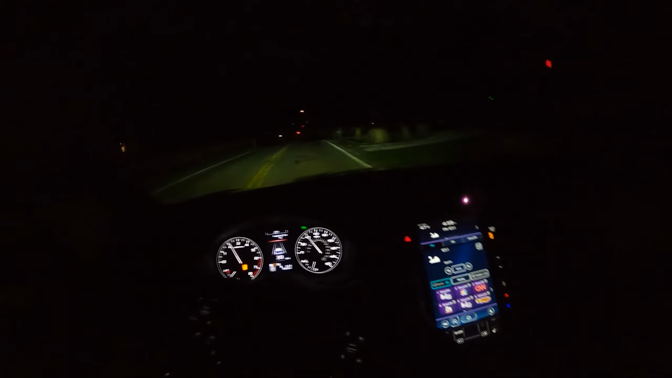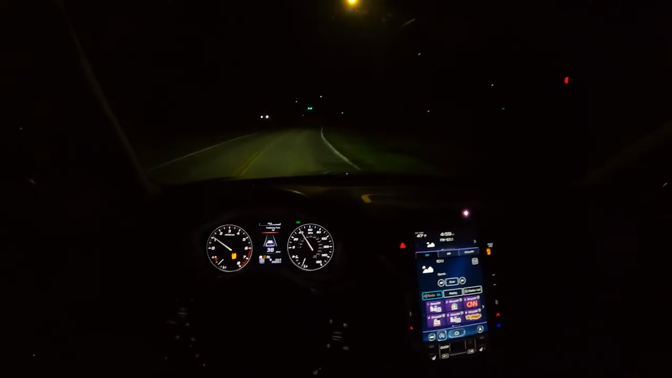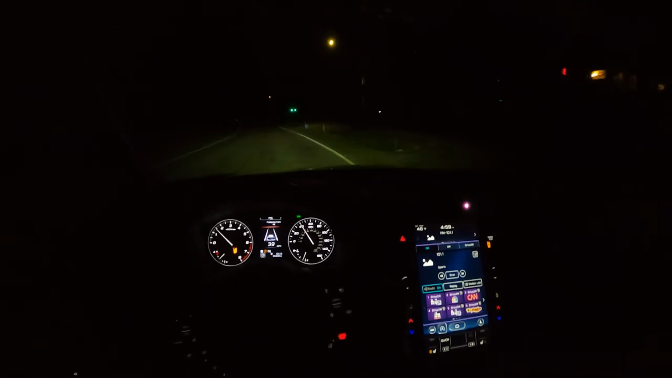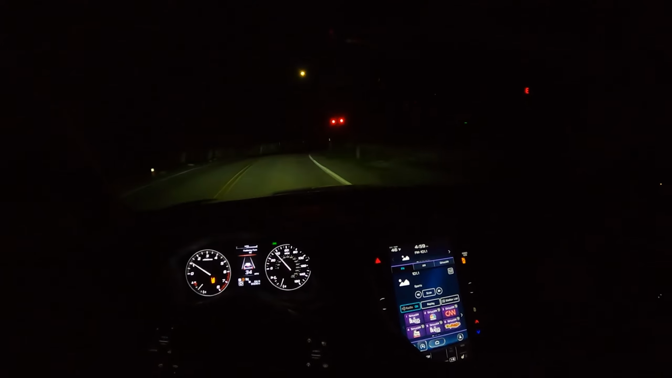And then inside here, you do get a 12-speaker Harman Kardon audio system for an upgrade, so that's very nice to have. You have some pretty good bumping audio right here. I have tested it, sounds nice. And yeah, overall, it's a very nice upgrade to have.